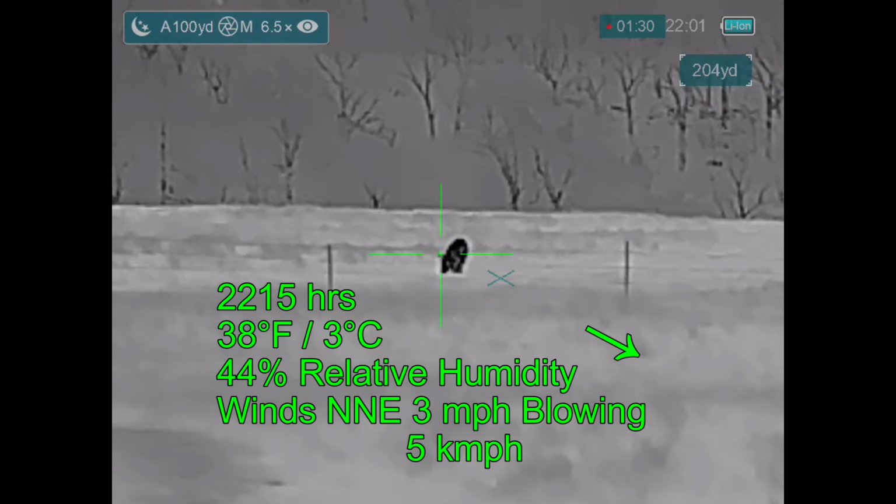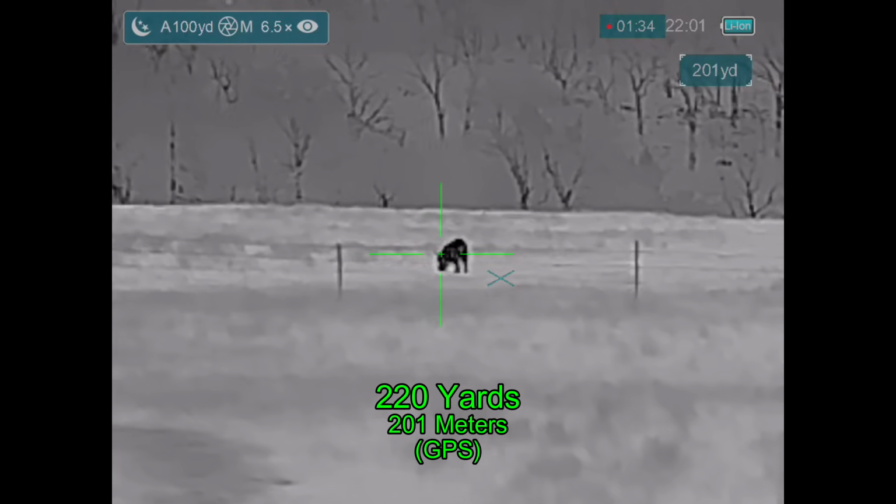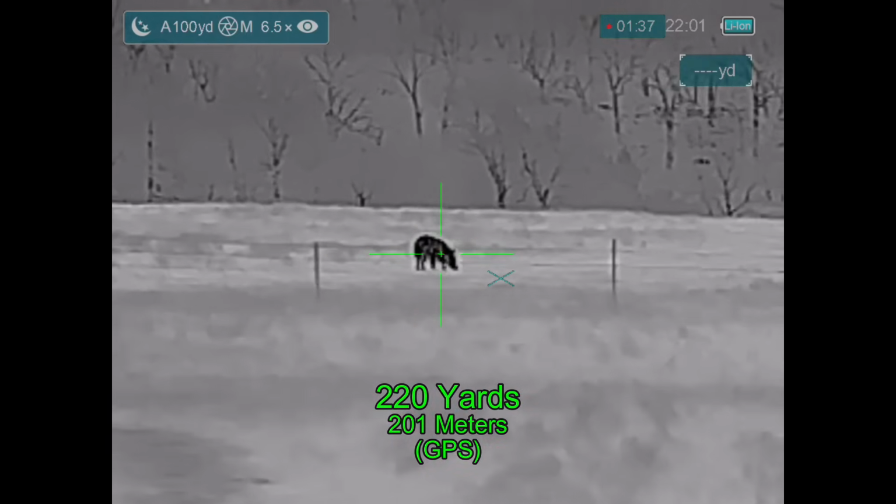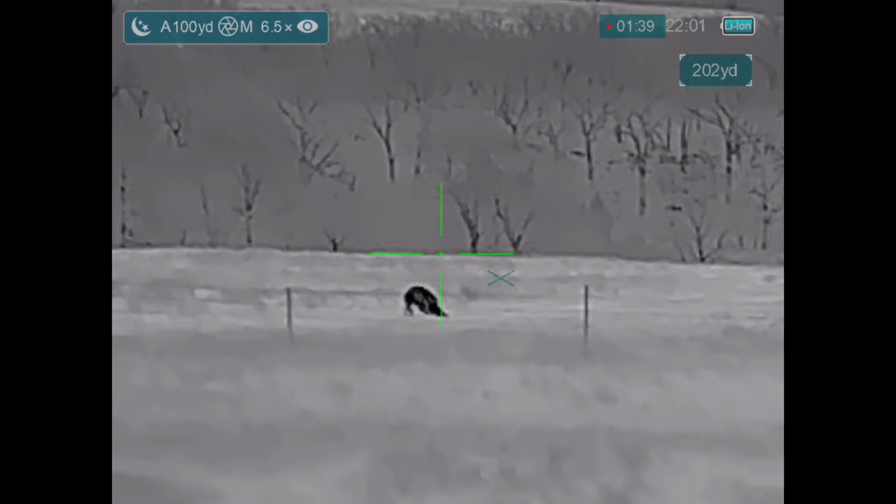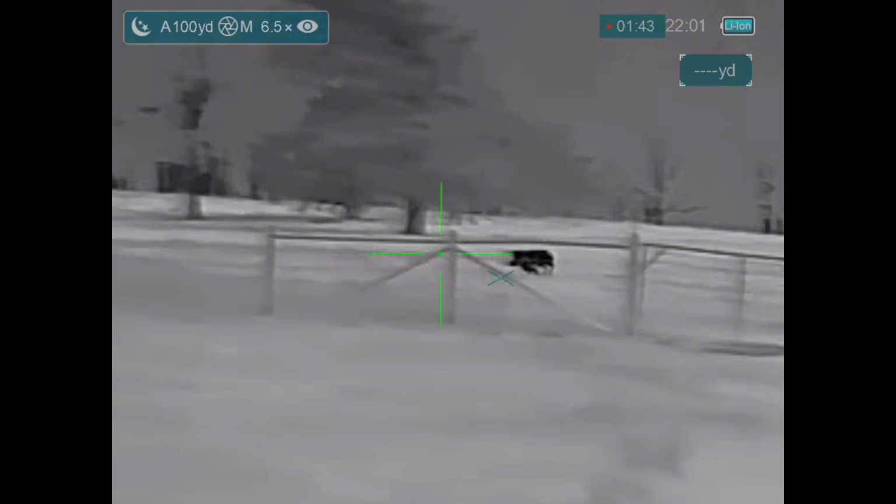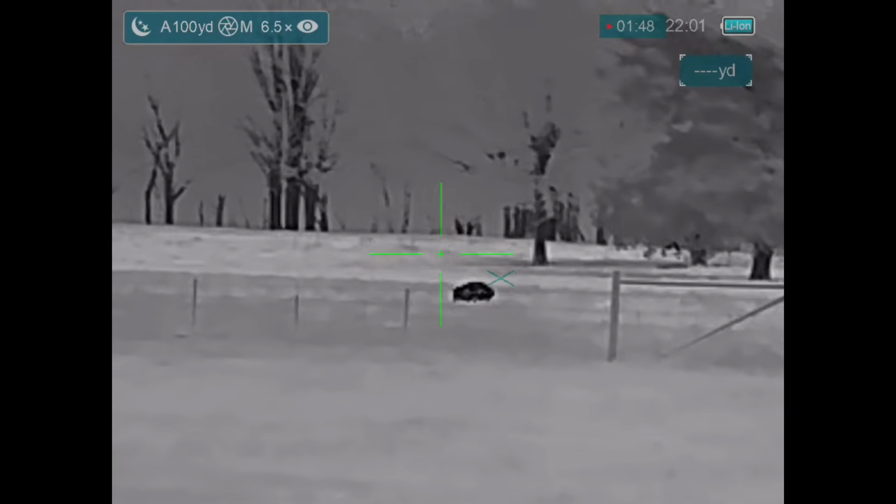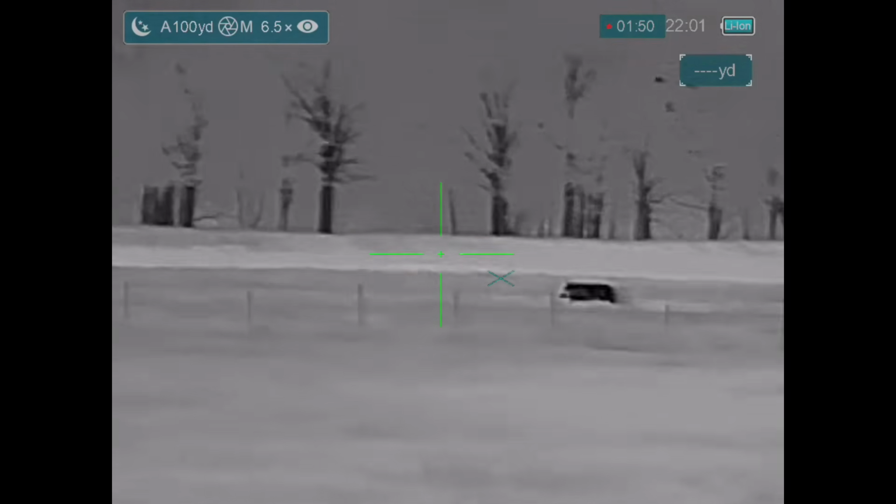Here I am at about 220 yards. If you watch carefully, you'll see the bullet go through the hog, deflect, and hit on the ground to the right. Here we go. And the hog takes off running. Second hit right there.